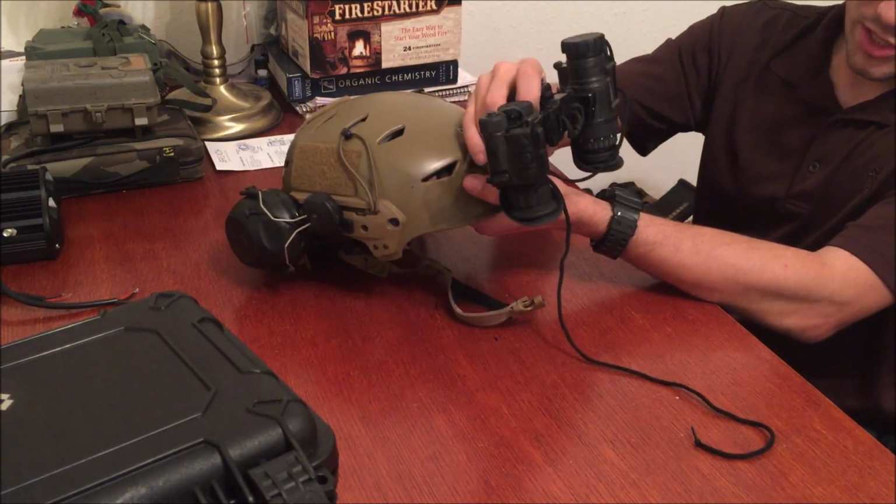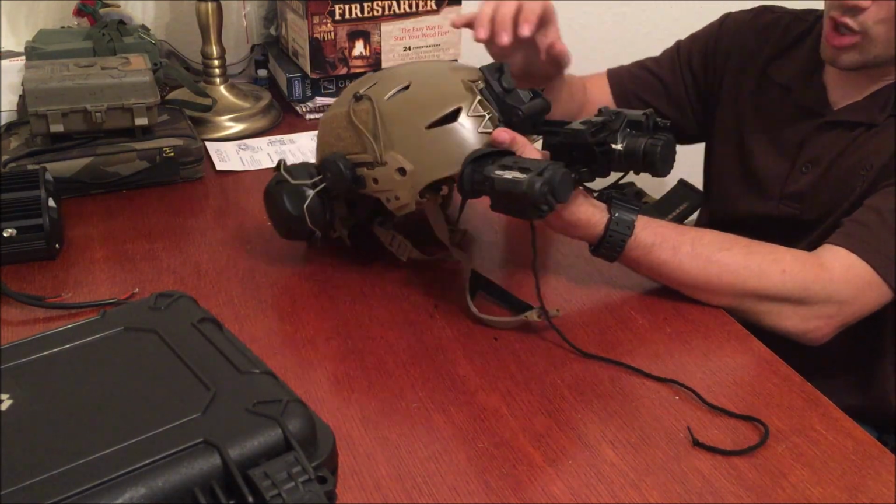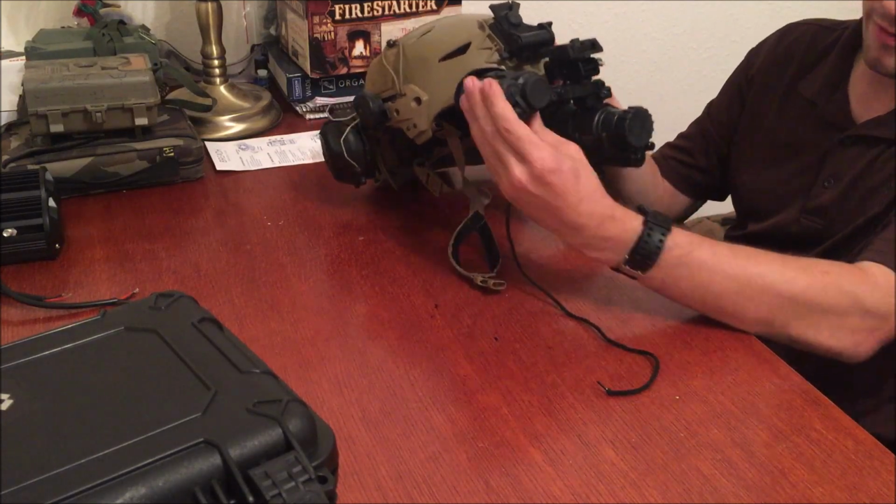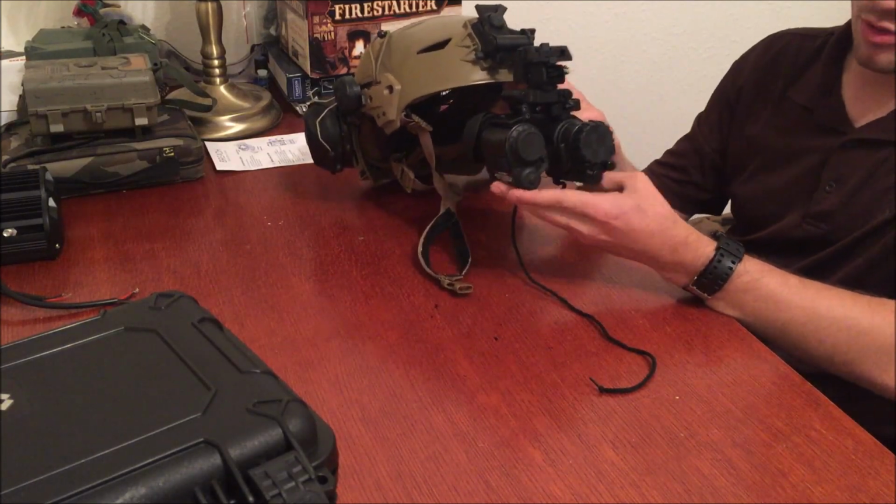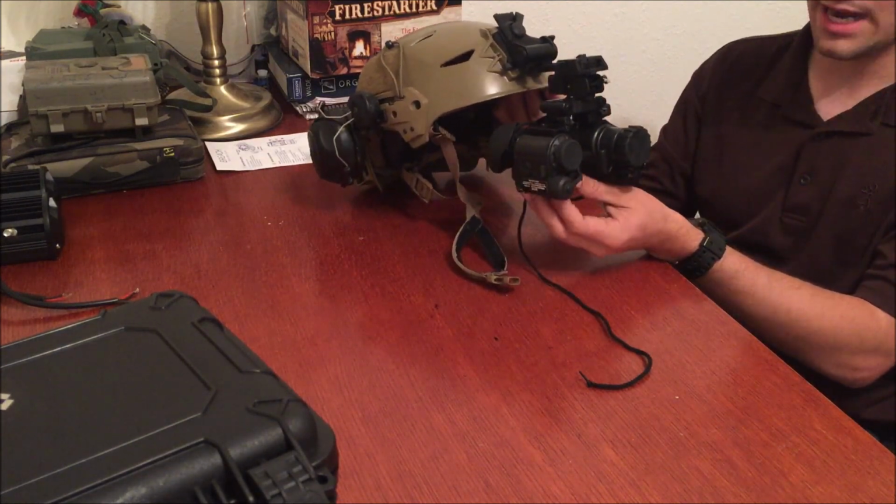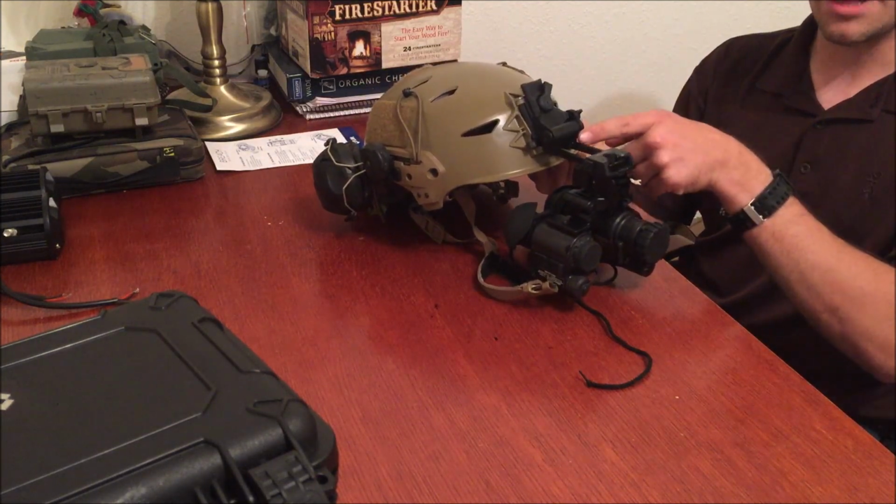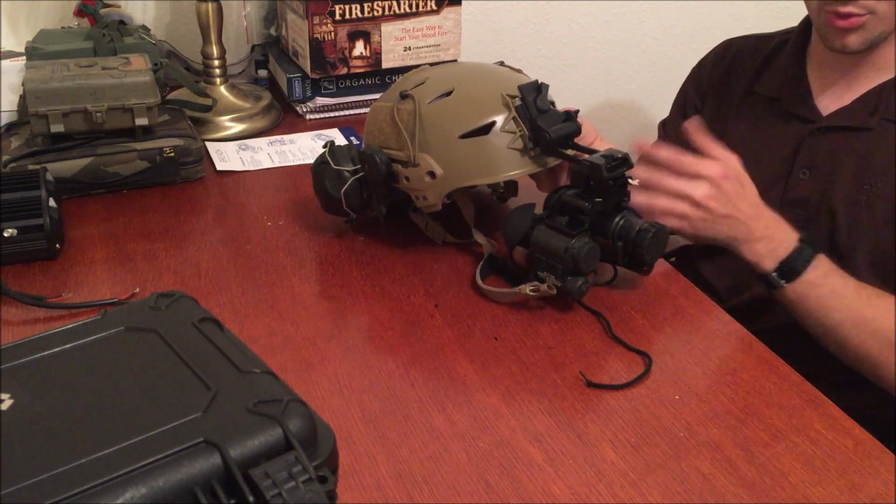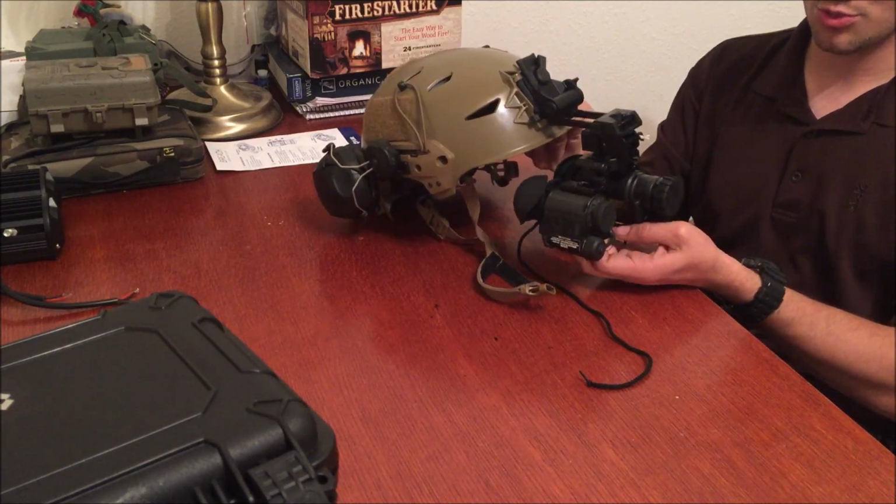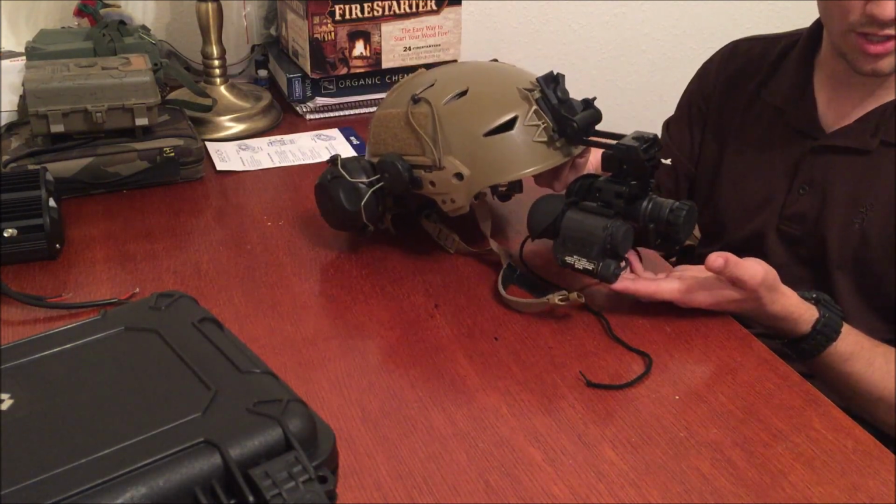The MOD Armory bridge is very nice, like I was saying earlier. They worked really hard with me to get it to adjust properly. It will swing down pretty far on both sides, but again, if your eye distance or your face height and level is a little goofy, you might have problems with this. I had to adjust this to the maximum height up it would go and the maximum distance out it would go in order to get this to work properly with my face. So just be warned that you may have some fitting troubleshooting that you need to do in order to get this to run properly.